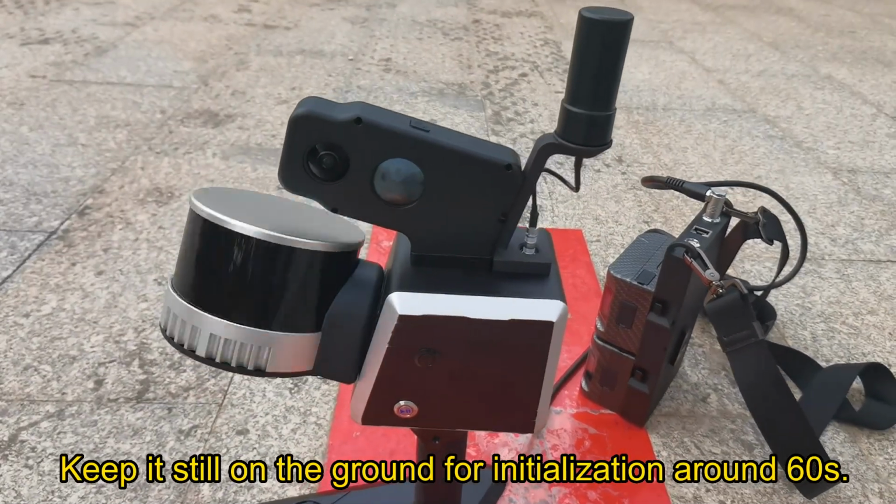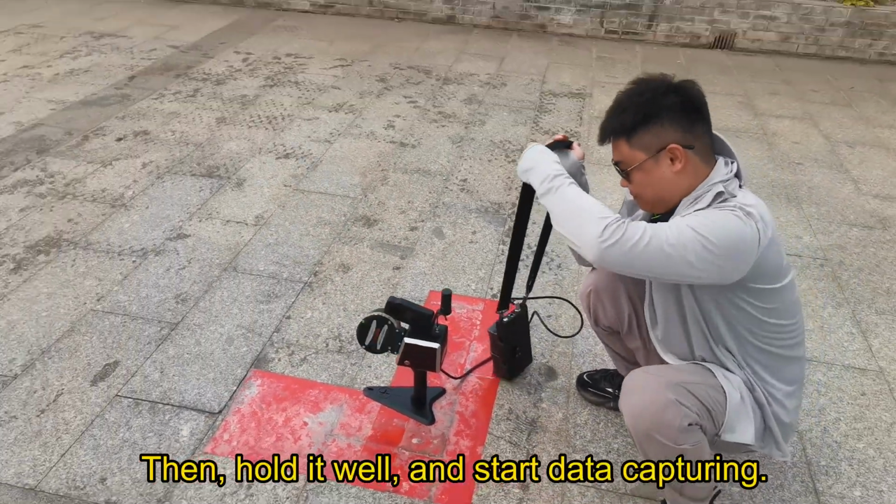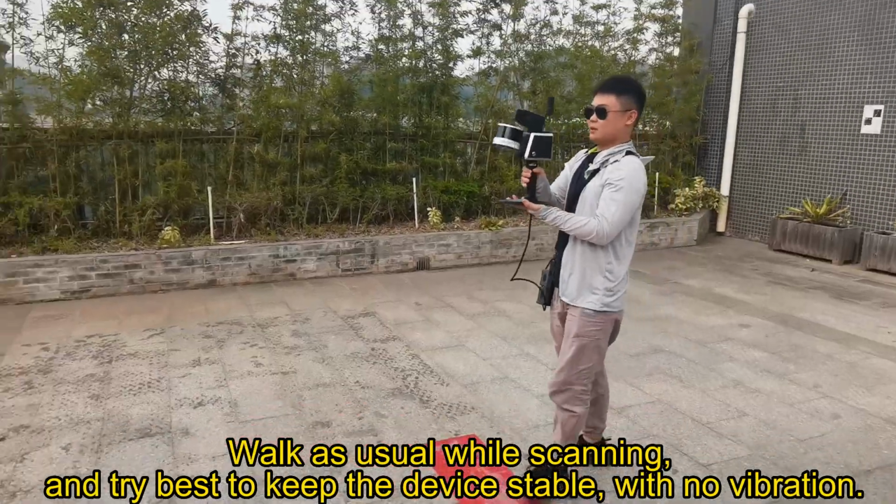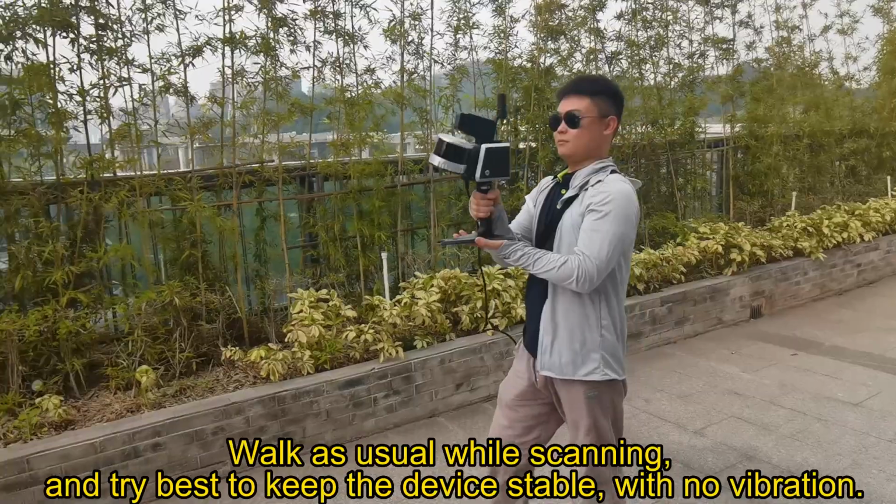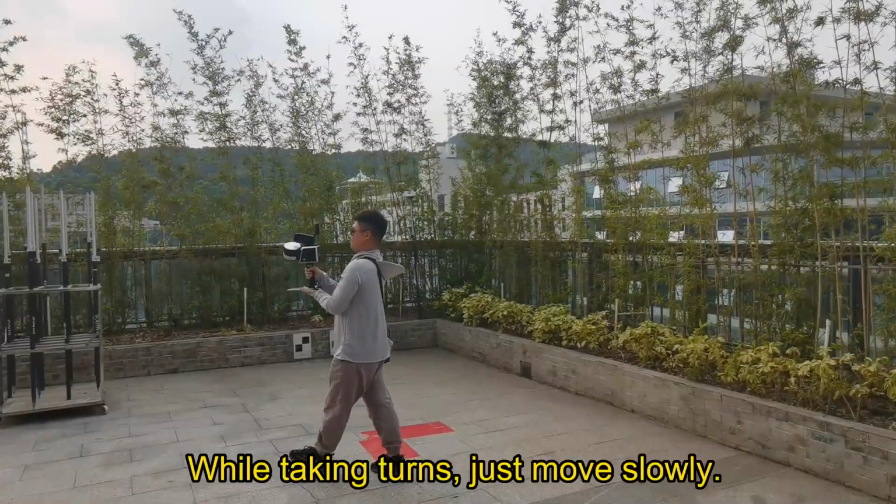Keep it still on the ground for initialization for around 60 seconds. Then, hold it well, and start data capturing. Walk as usual while scanning, and try your best to keep the device stable, with no vibration. While taking turns, just move slowly.